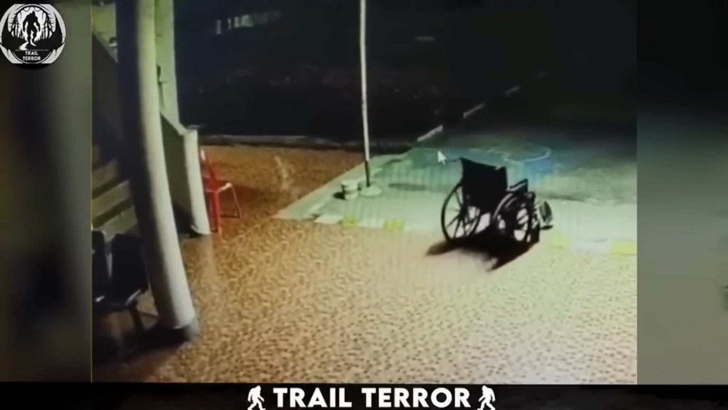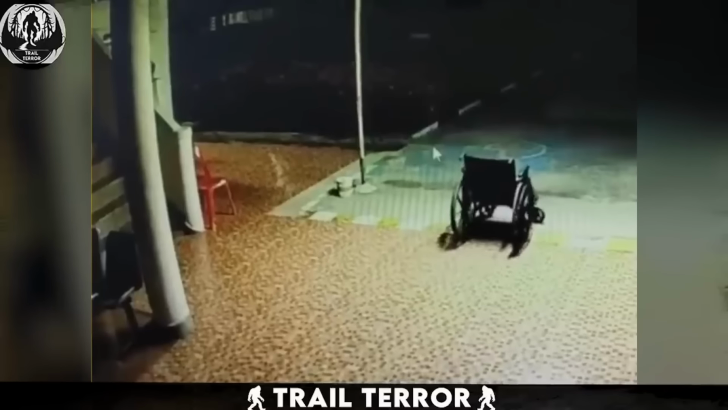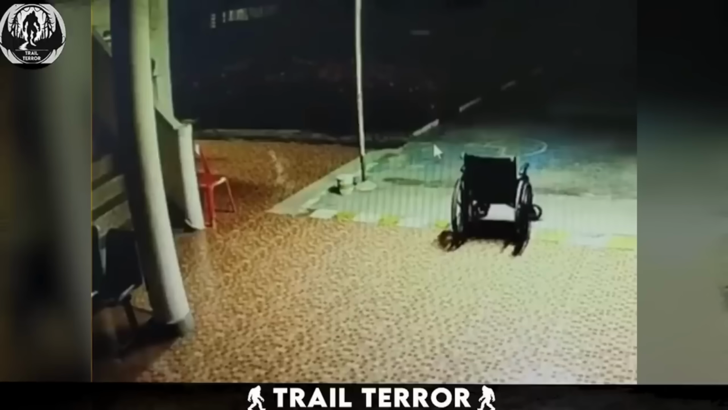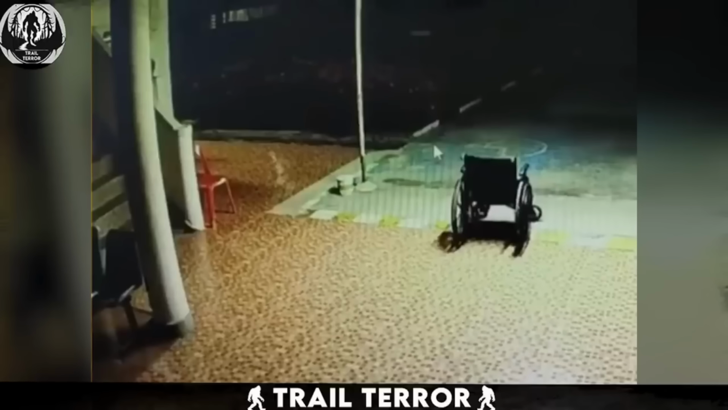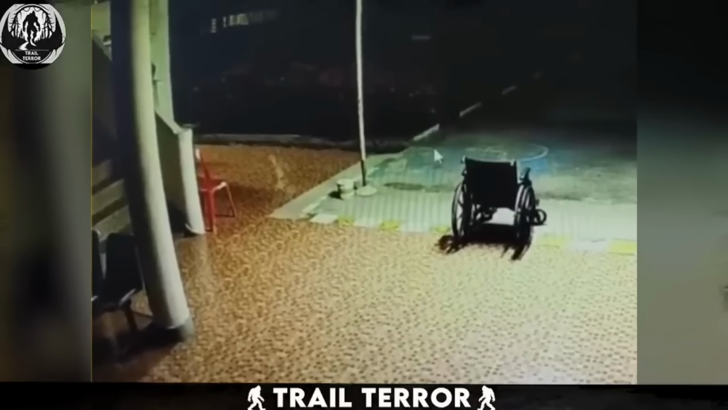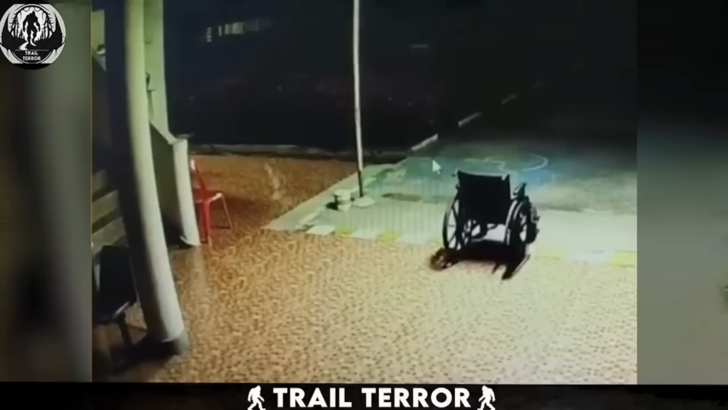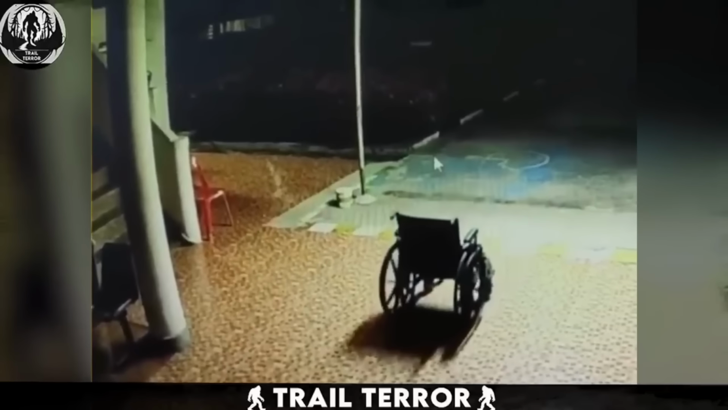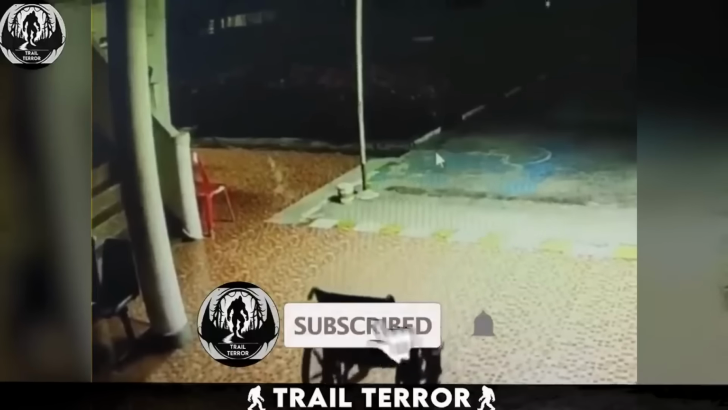The eerie nature of the scene suggests a ghost or spirit's involvement. While exploring more far-fetched logical explanations, one might consider the possibility of strings being attached to the wheelchair. However, moving a heavy wheelchair would likely require thick ropes or strings, which should be visible in the camera footage. Yet, none are present.